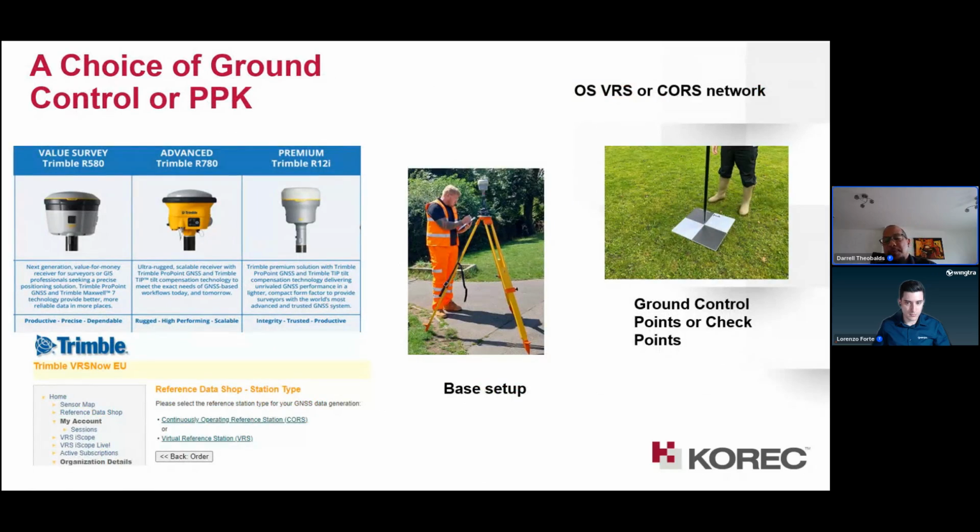So an essential part of the workflow is the precision. You need some type of correction, and that's important. That makes your data valuable. To obtain this precision, you need to have some sort of a base station or ground control available.